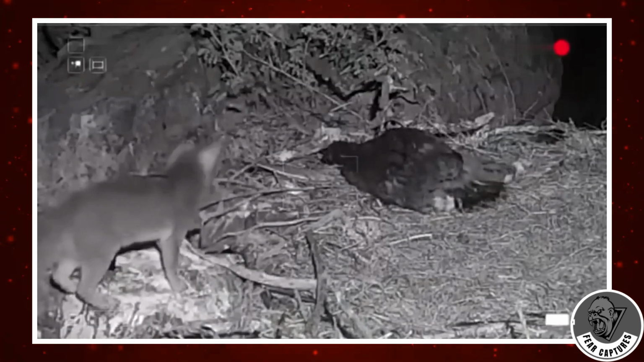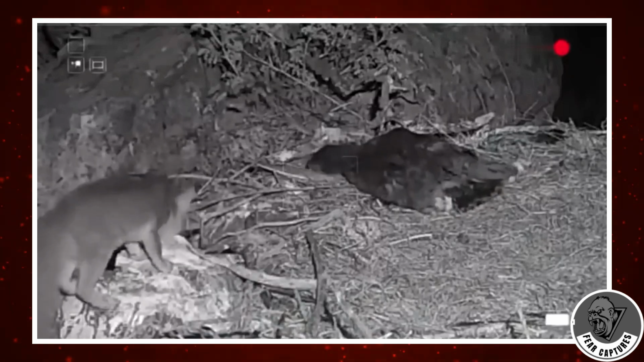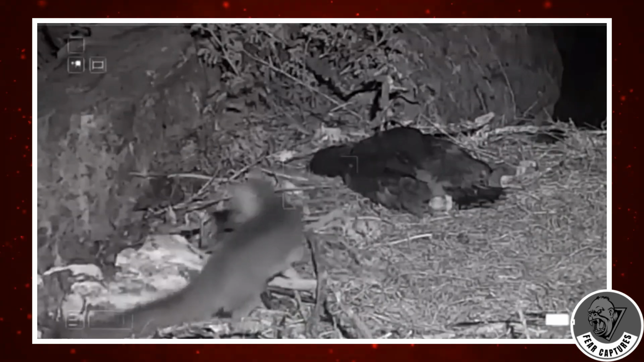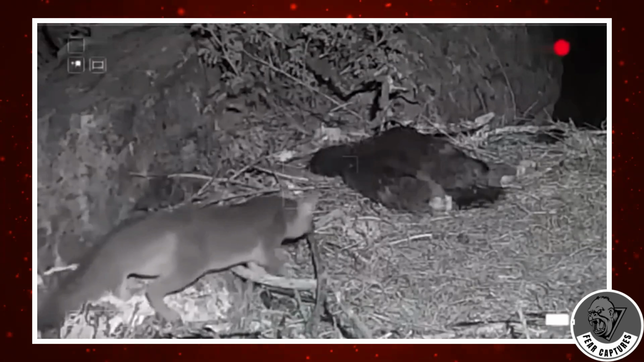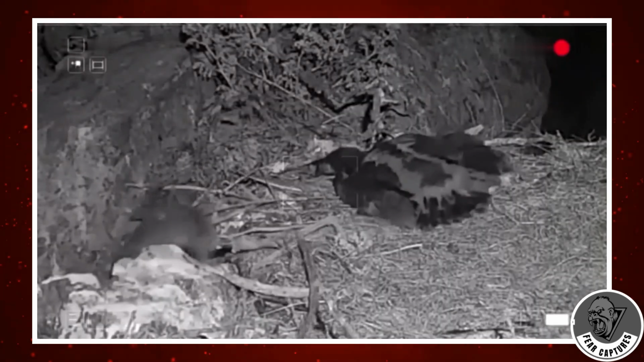By the way, notice how deeply the hawk is sleeping, completely slouched over. She's out cold. Eventually, the fox makes a bit of noise and Mama Hawk wakes up, prompting the fox to beat a hasty retreat. Wise move, I'd say.